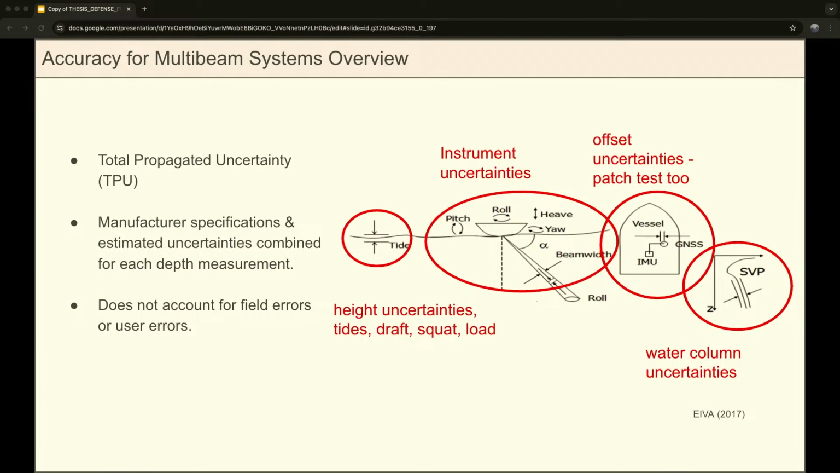And the go-to way for these accuracy calculations for multibeam systems is typically through what's known as the total propagated uncertainty model. And that basically combines all your manufacturer-specified accuracy thresholds for all your instruments, so like your IMU, your sonar, your sound velocity profile instruments, and then also uses your estimated errors from your physical measurements, so like your offsets between all your instruments, and if you're using tides, your height uncertainties. And it combines it all into getting one accuracy per depth value, basically,